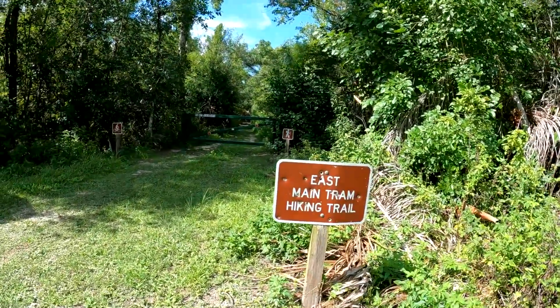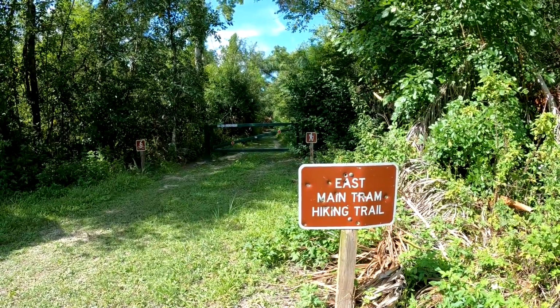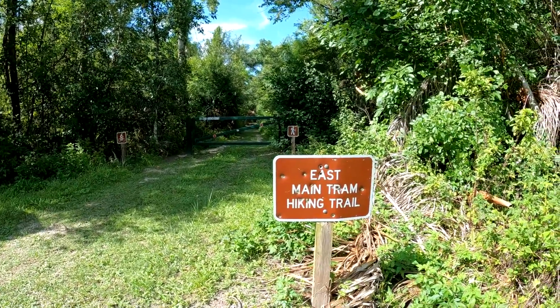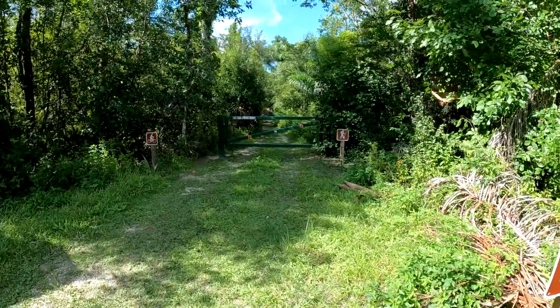Well, all right, you guys, it is time for what I'm sure is going to be a super terrific, awesome, exciting episode of Trail Camera Pickup. I'm here at the world famous East Main Tram hiking trail, the Fakahatchee Strand Preserve State Park.